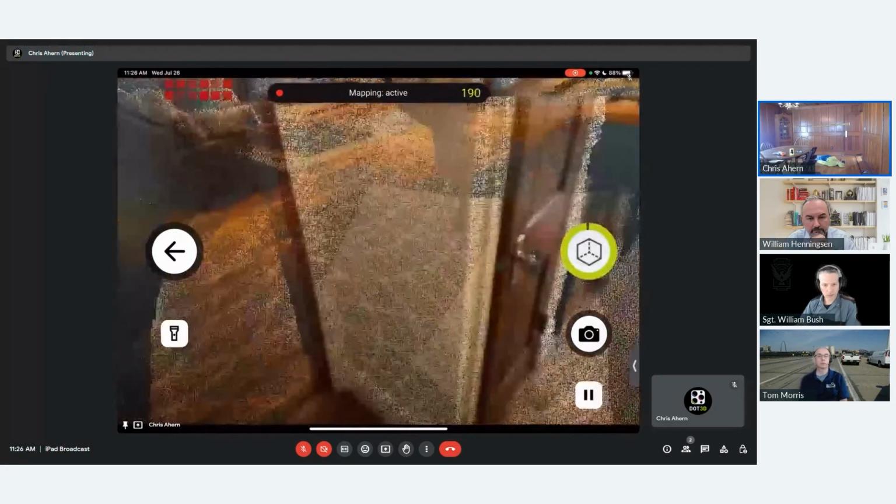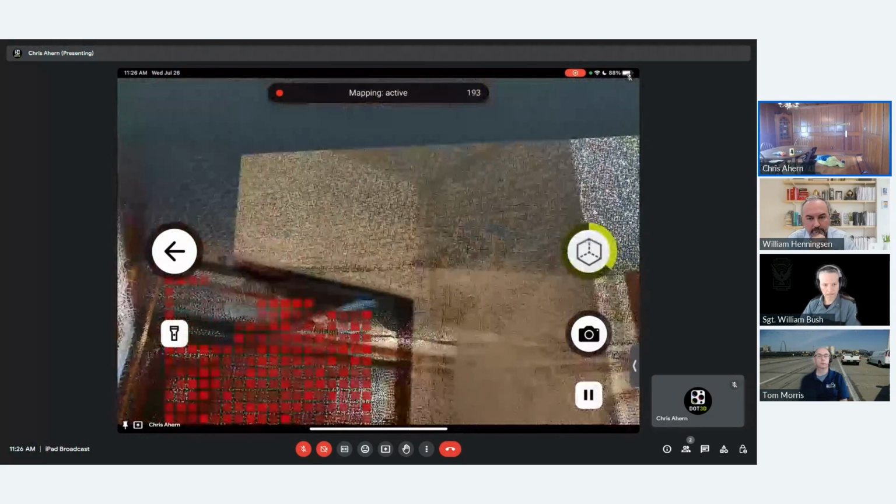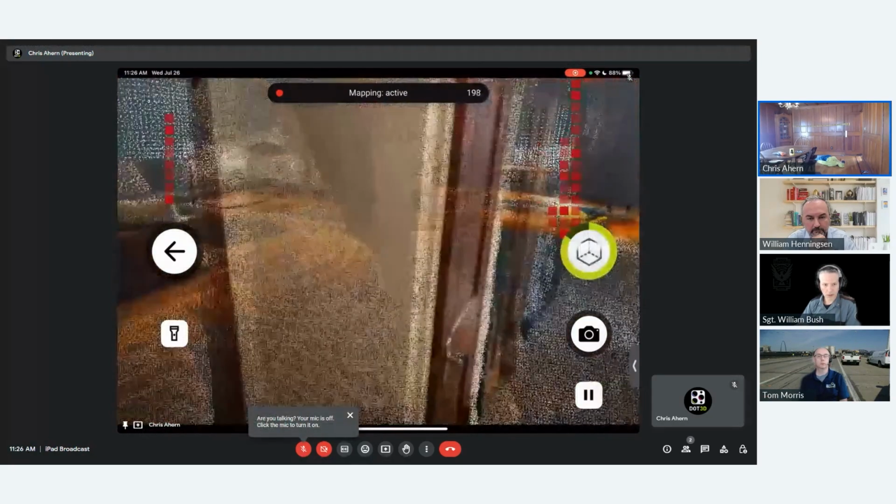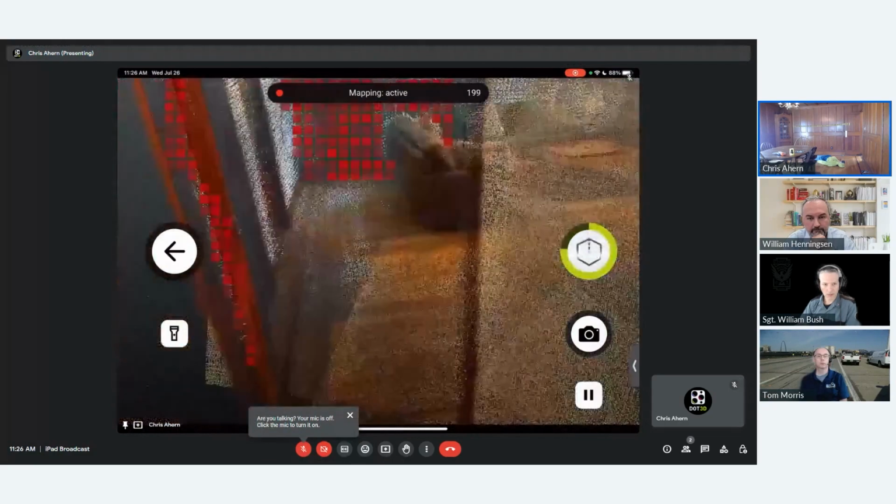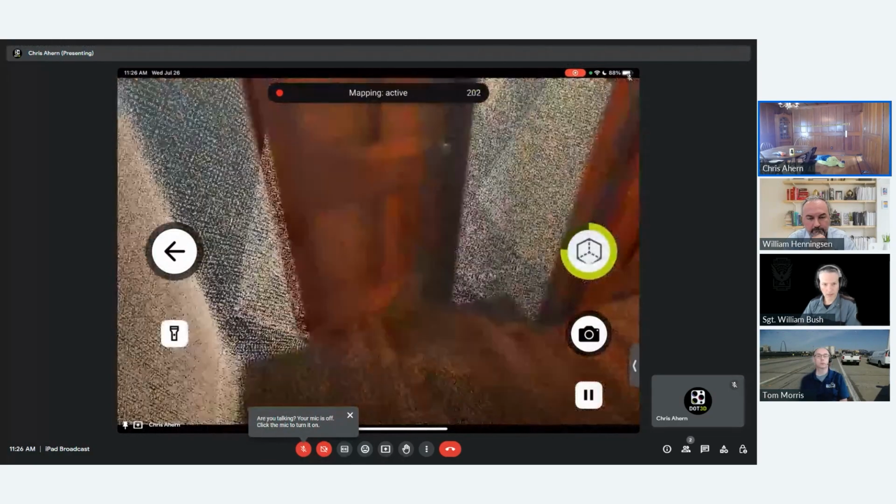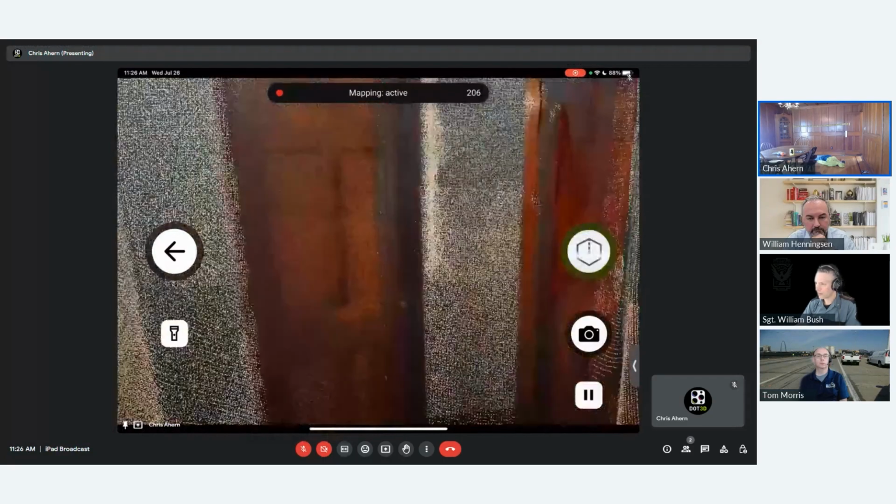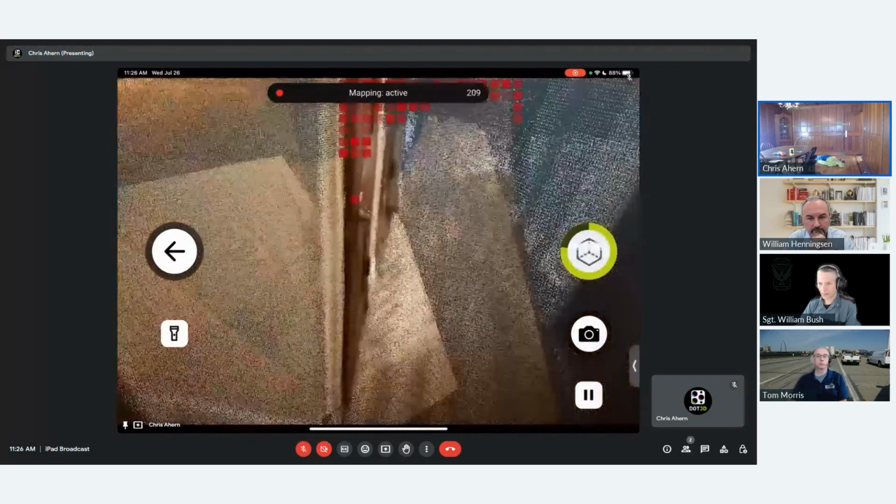You'll notice that with our latest release, all of the data remains visualized on screen. So I'm actually seeing through the wall essentially here over to the other side of the house while scanning. This is very, very helpful. A few years back, you wouldn't have necessarily been able to see all that at the same time.